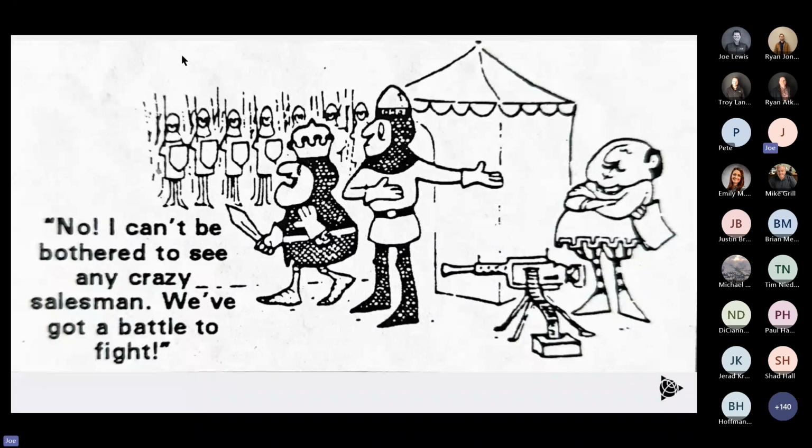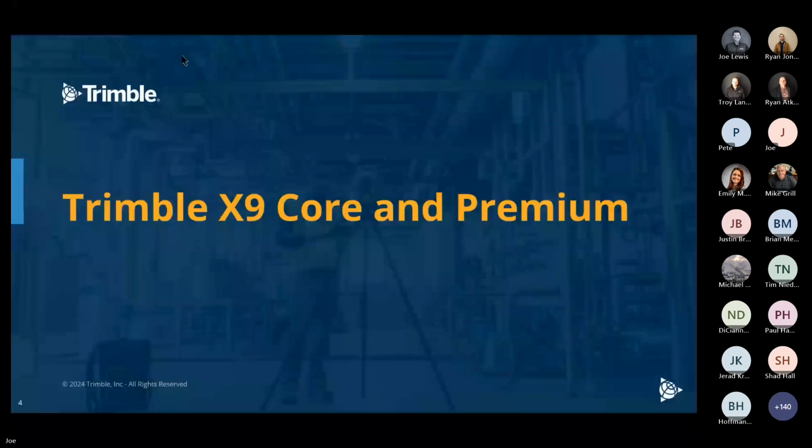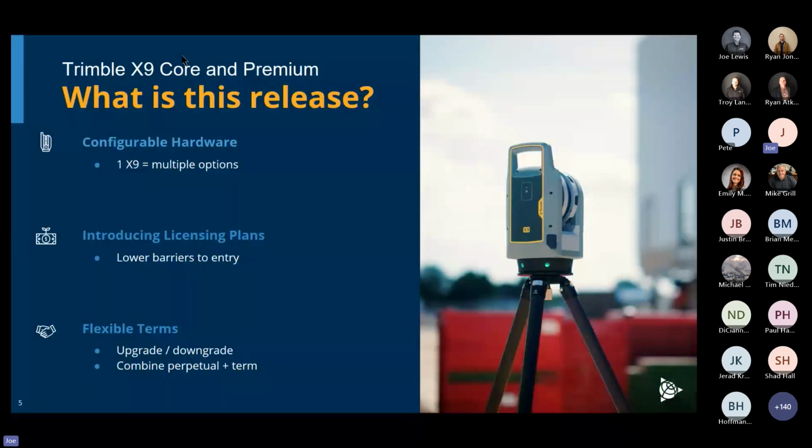So the portfolio for Trimble has recently changed in that we have gotten rid of the X7 and have introduced the Trimble X9 Core and Premium. And what's unique about this is that it's actually a configurable scanner that has an option for a perpetual license, which is what you're familiar with, or a term license. And what's nice about this is it can be upgraded, downgraded. You can combine that perpetual with term.